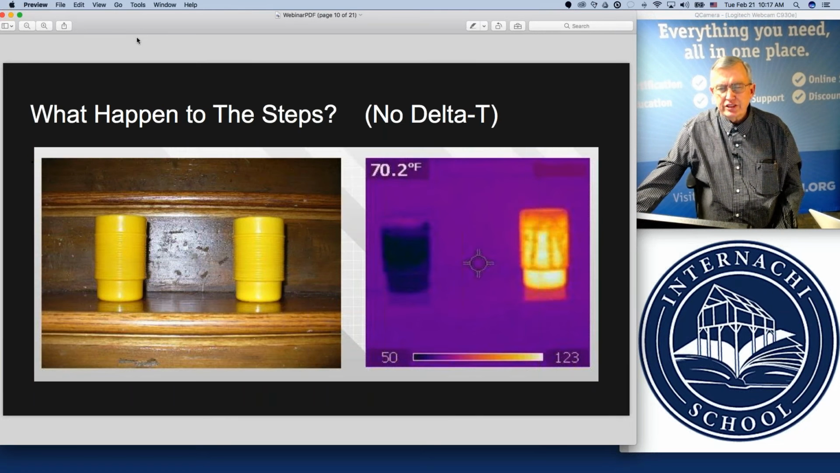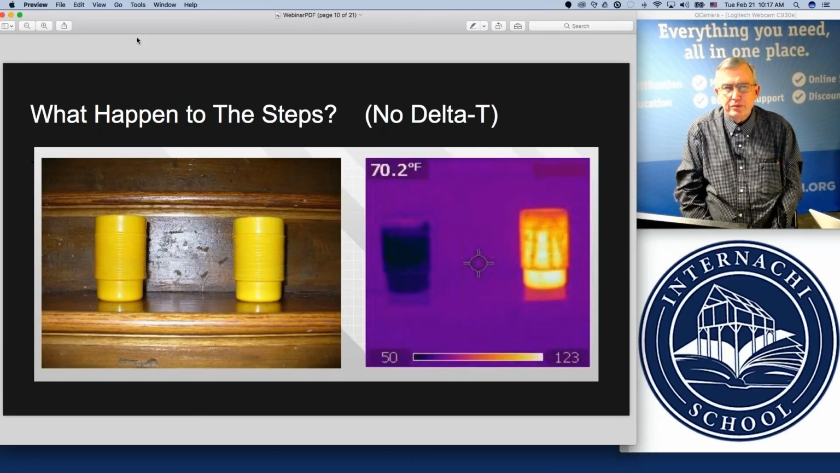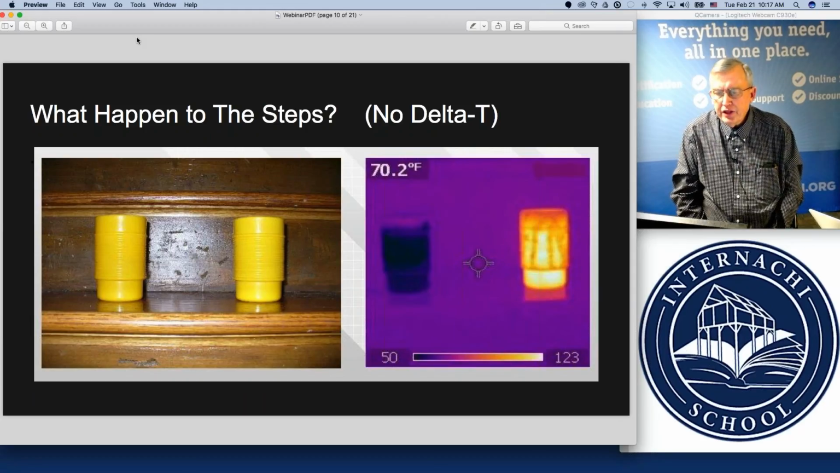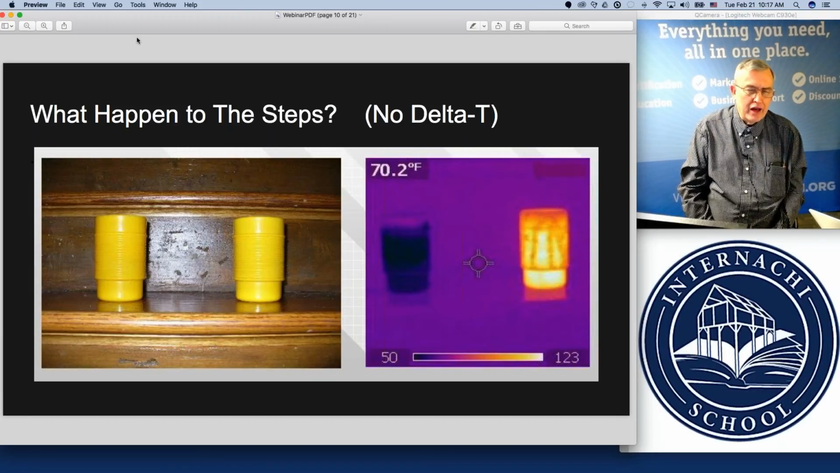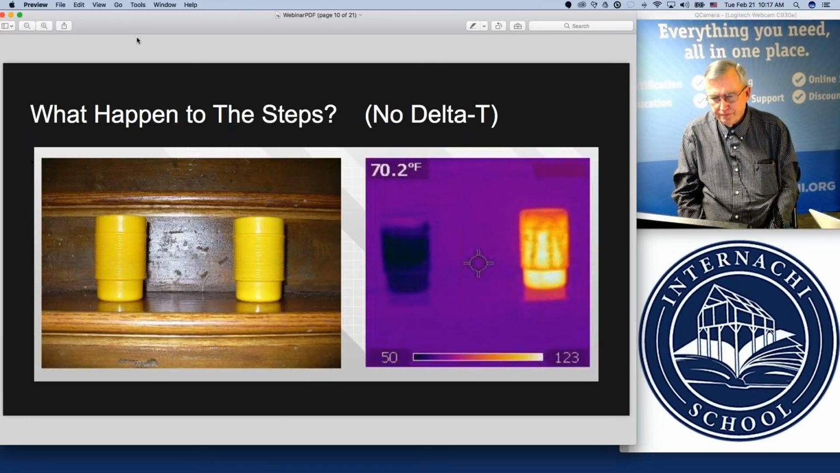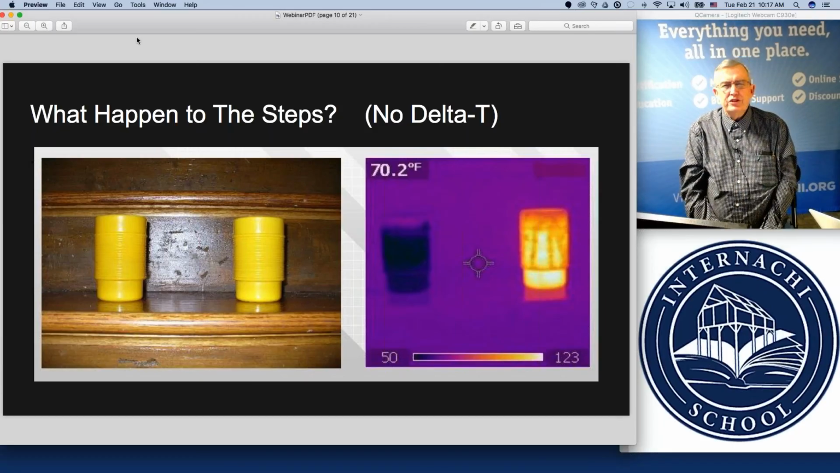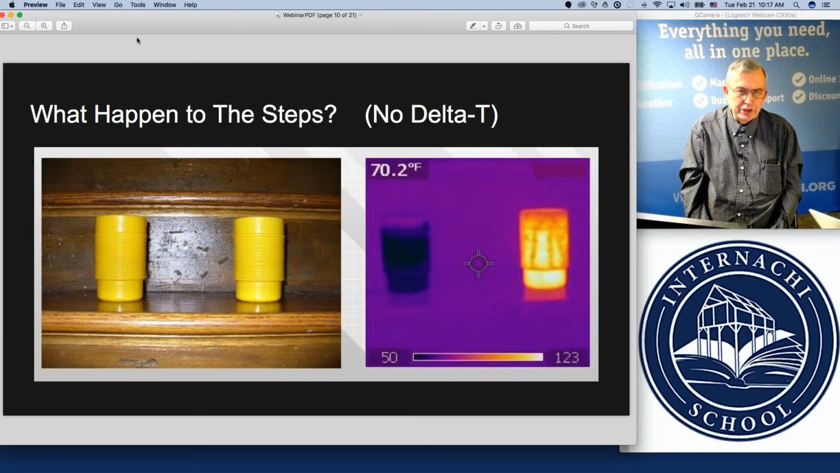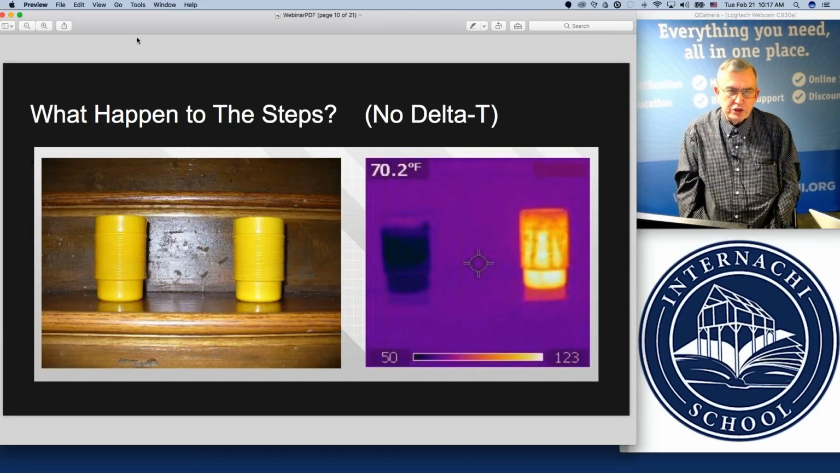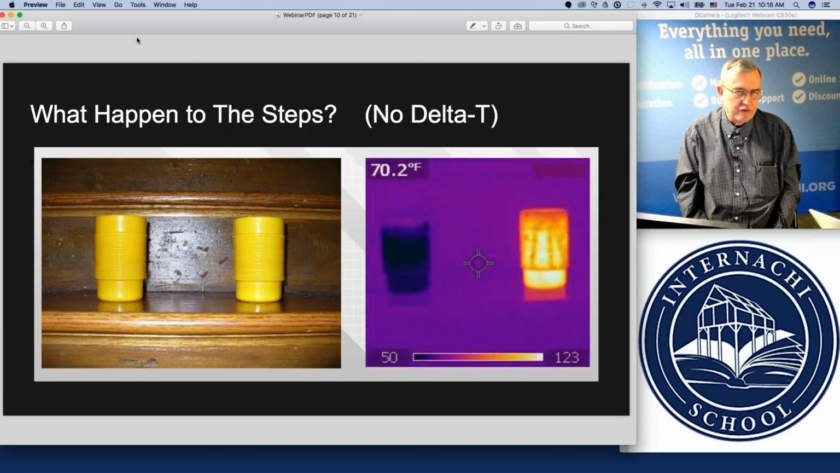All right, let's go to the next slide. Now, I want to get into some of the principles and basic concepts of thermal imaging. And in this picture here, you can see two cups, one of cold water on the left and one of hot water on the right. And the reason why I like to start out with this photograph is to drive home the fact that this may be the most important picture or thermal image that you ever see, because it really shows how thermal imaging can play tricks depending on your environment.